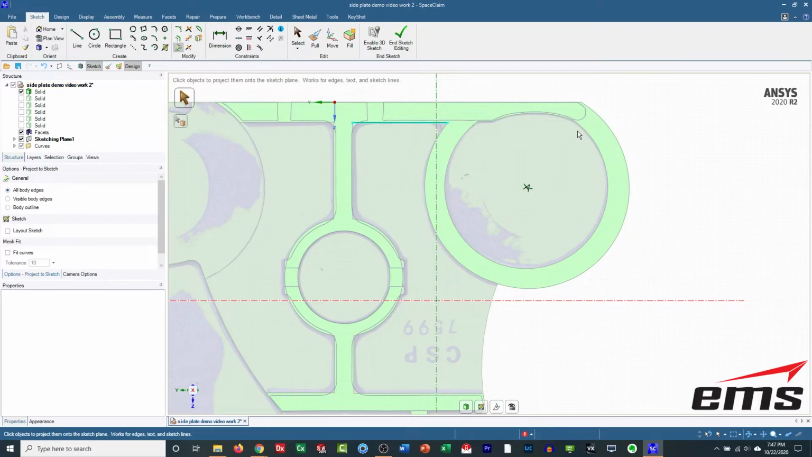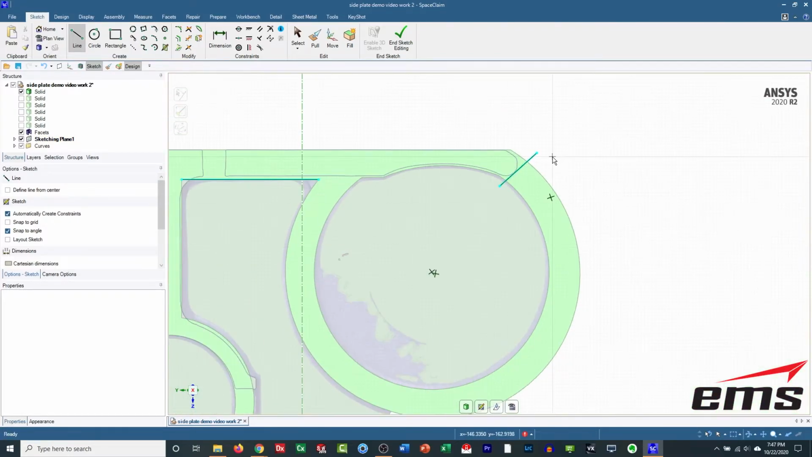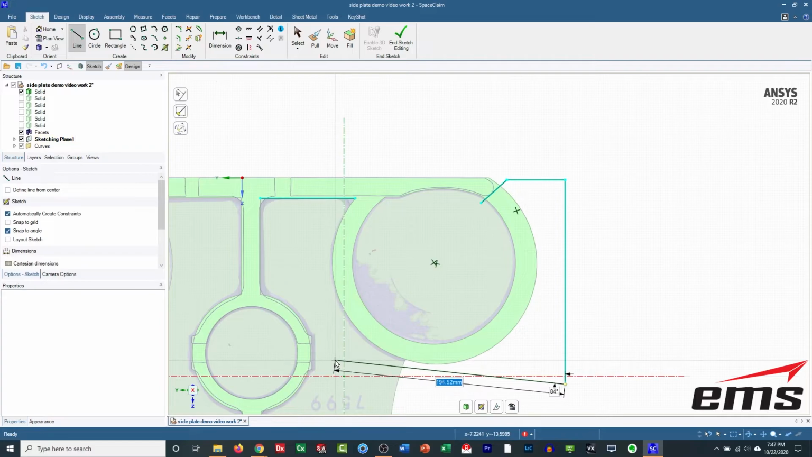And I think the rest of it we can just, let's draw a line here. That'll end up getting radiused off later. I'll just draw that right there. And I think we just need it to go bigger than this circle.